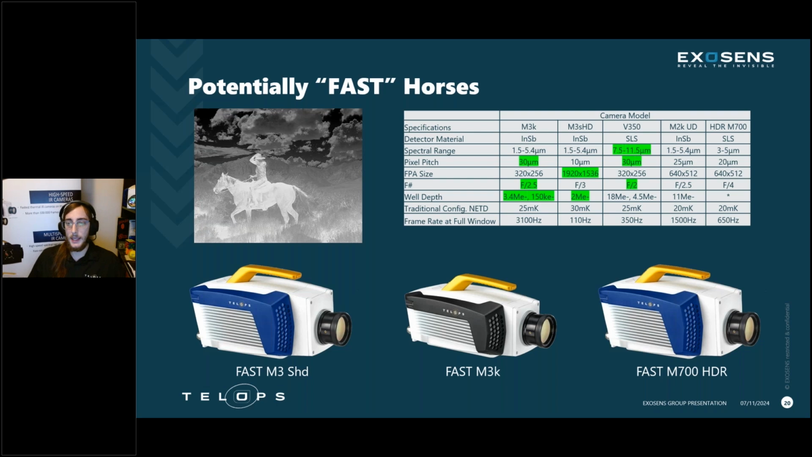You will need a way to get more signal into your detector, and long wave, as we saw back on the Planck's law chart, it's expected that we will be able to get more signal and might be able to do something for lower temperature applications.